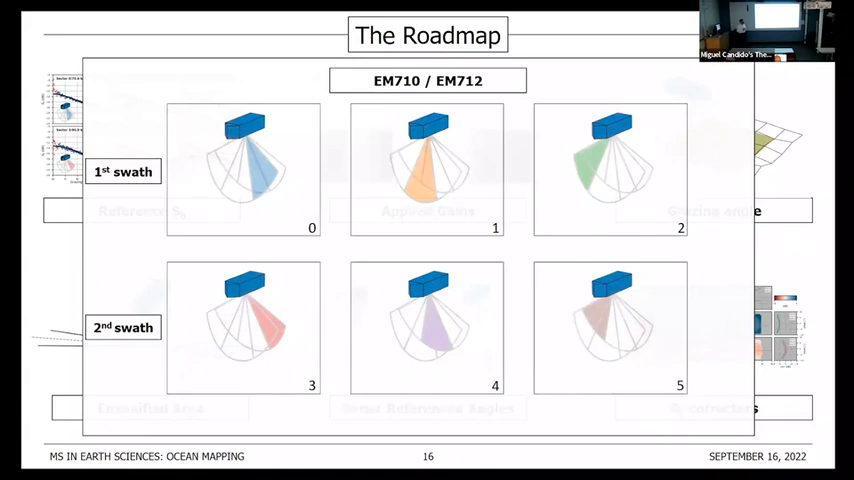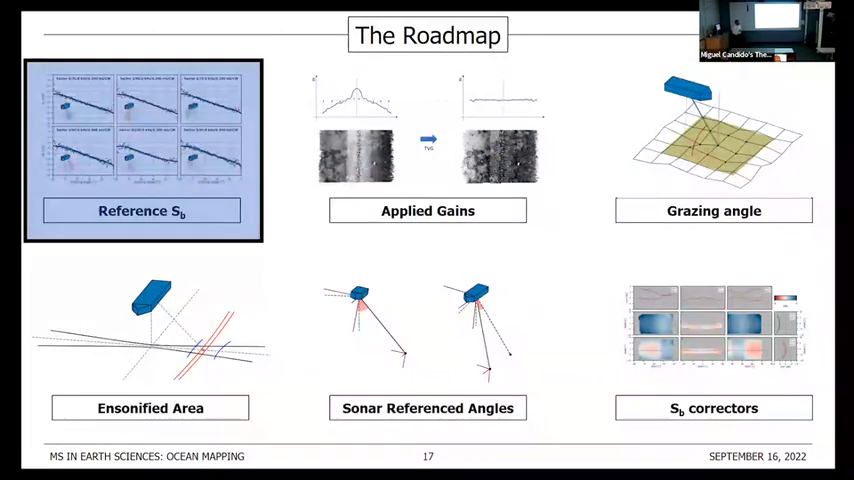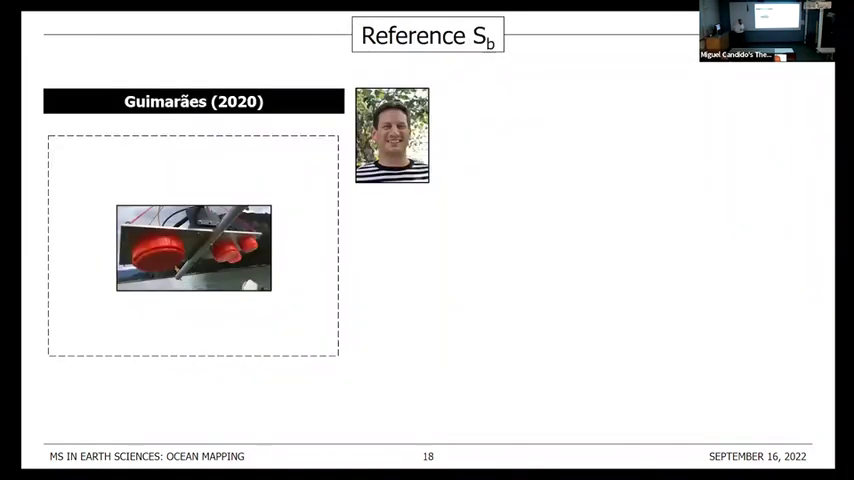Furthermore, I'll be presenting results using EM710 and EM712, which will be operating using dual swath and 3 sectors per swath, meaning you'll see some plots such as this one, where the first row will be associated to the sectors of the first swath, the second row, second swath. And so the first step consists of obtaining a reference.